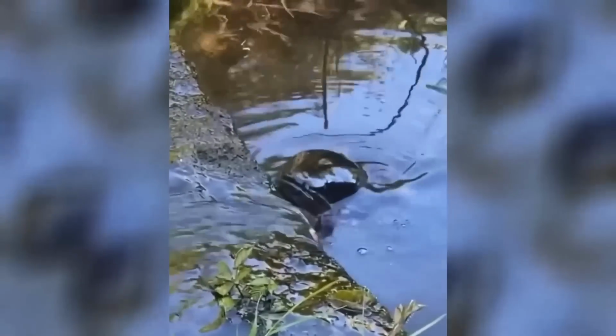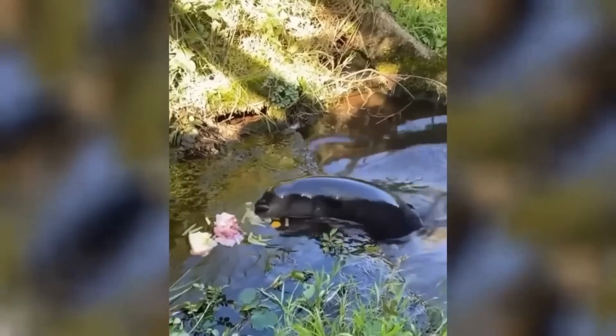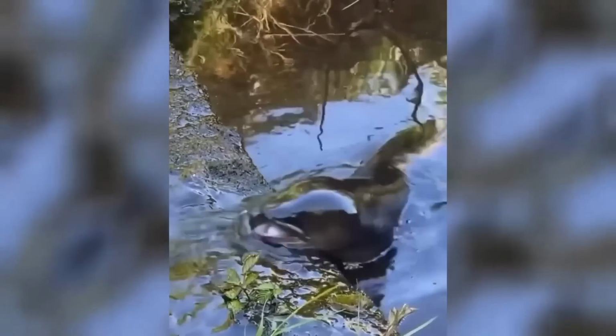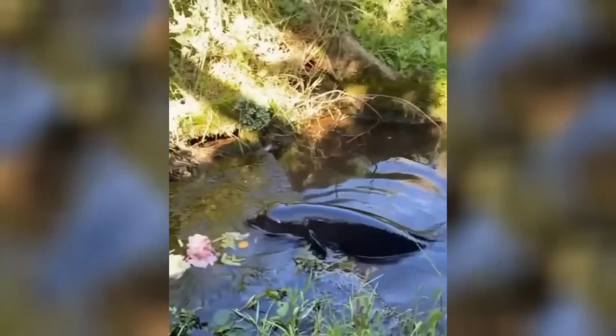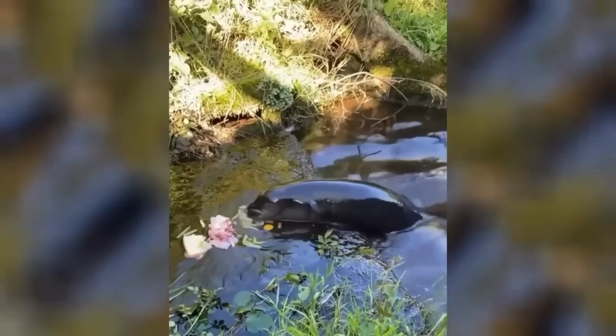Some people are saying that this is a catfish dolphin / baby sea lion. Okay. The best explanation I saw came from a guy that said this is definitely a longfin eel native to freshwaters of New Zealand, specifically the Black River. I'll have to take his word for it.